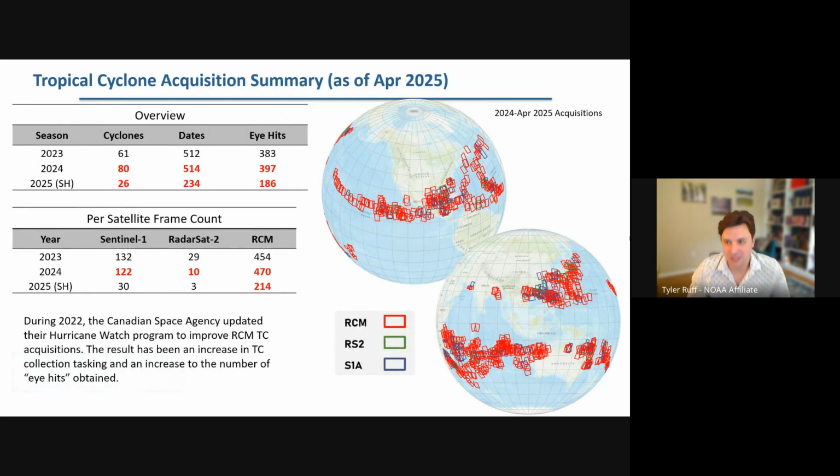So just an example of the plethora of tropical acquisitions we've received over the past few years. As I mentioned, in 2021, we would be happy with maybe a couple dozen storms at most. Just last year, we got 80. And already in 2025, if you include the Southern Hemisphere, we're up to 26 cyclones before the Northern Hemisphere season even started. On the right, you can see the footprints of all these tropical collections.